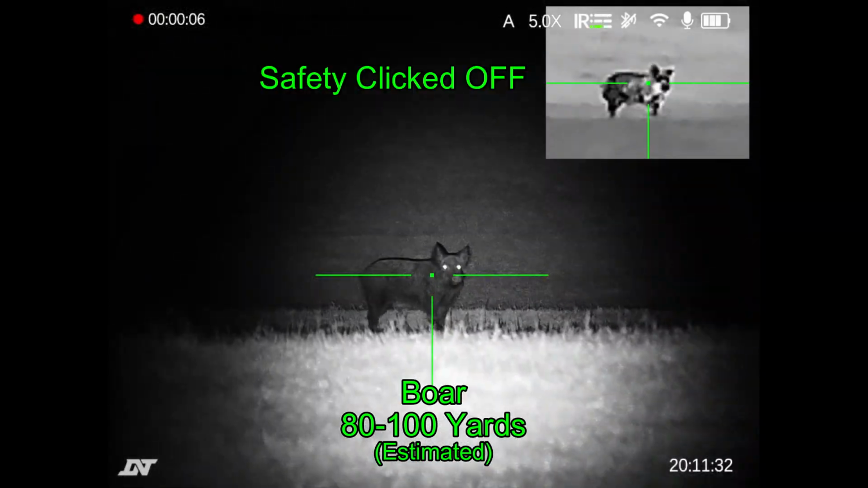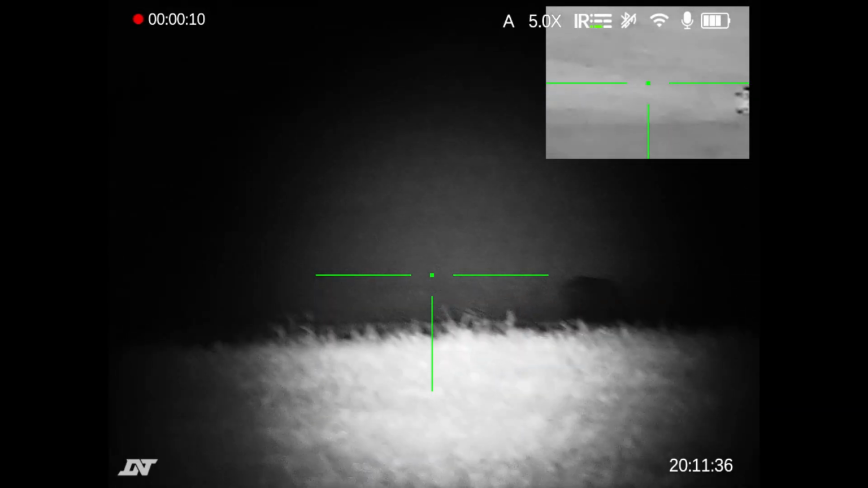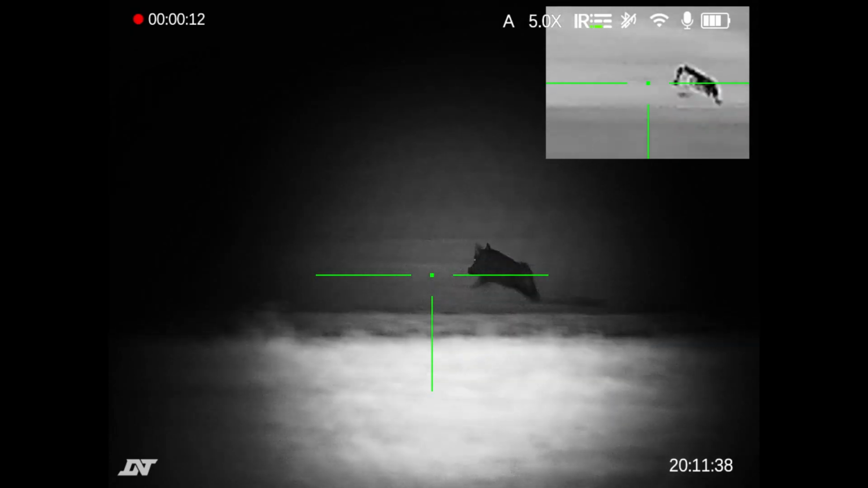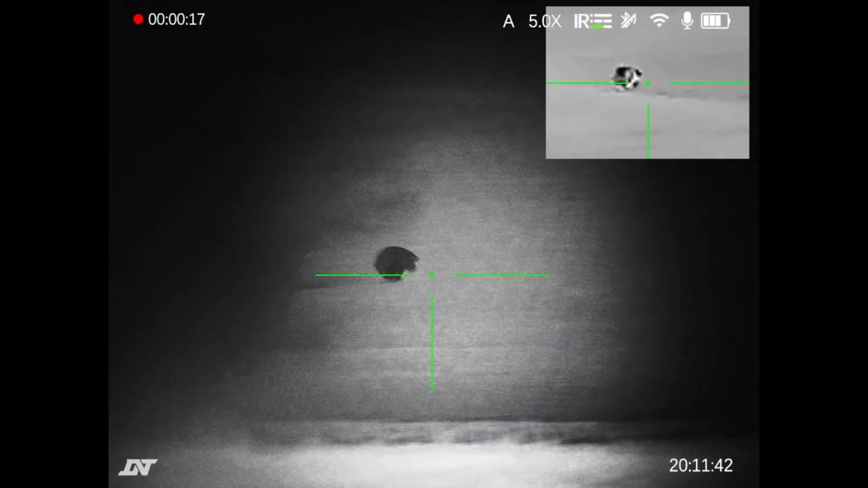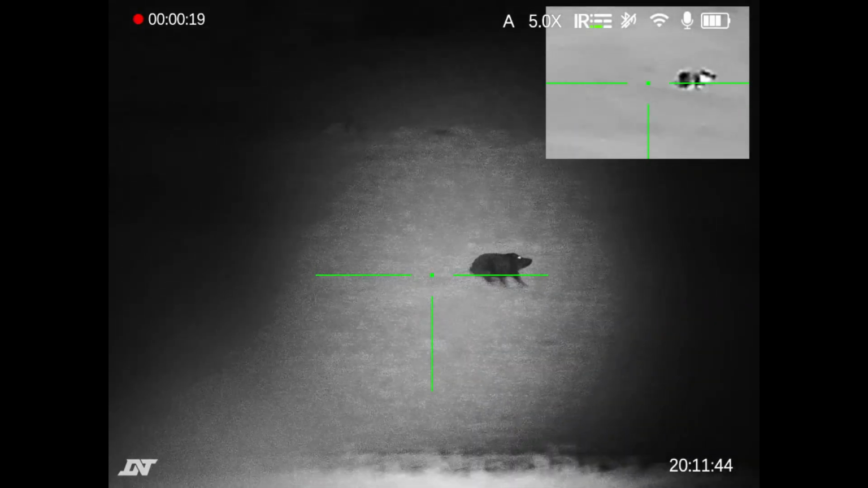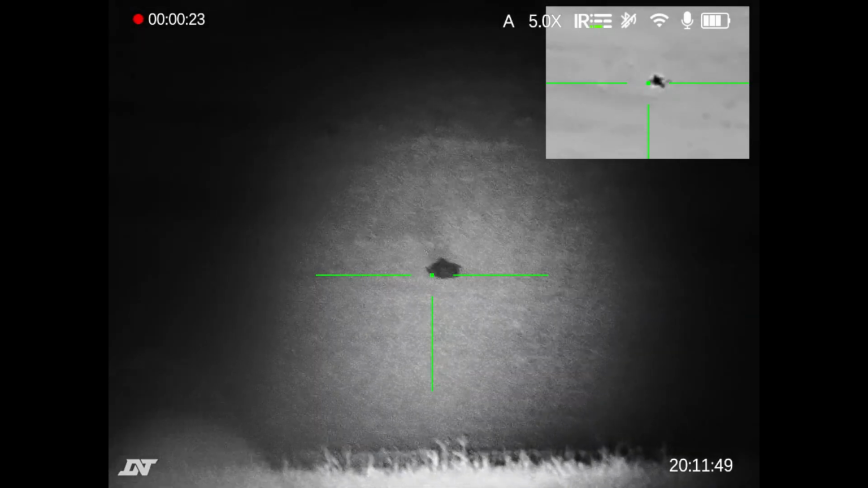So I get everything up and running. Nice hit. Boar takes off running. Not enough lead on that shot. I see him start to falter here, so I know he's going down. A quick quality assurance as he goes down just to make sure he's anchored.